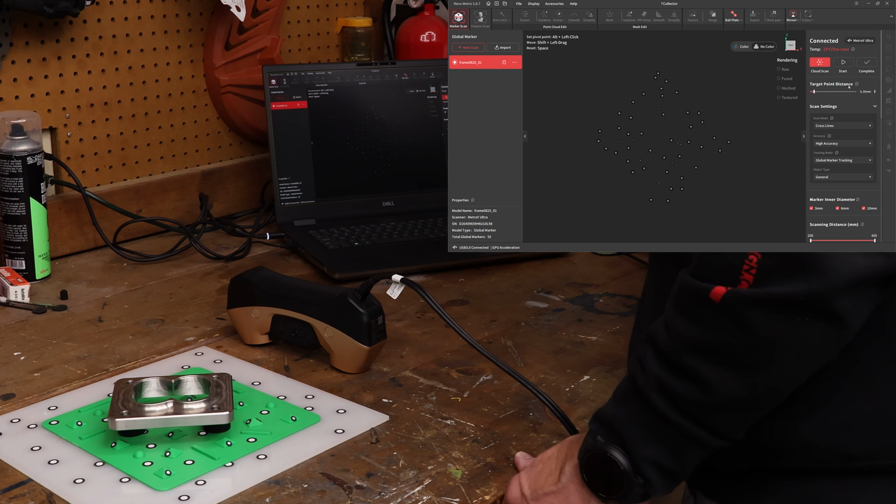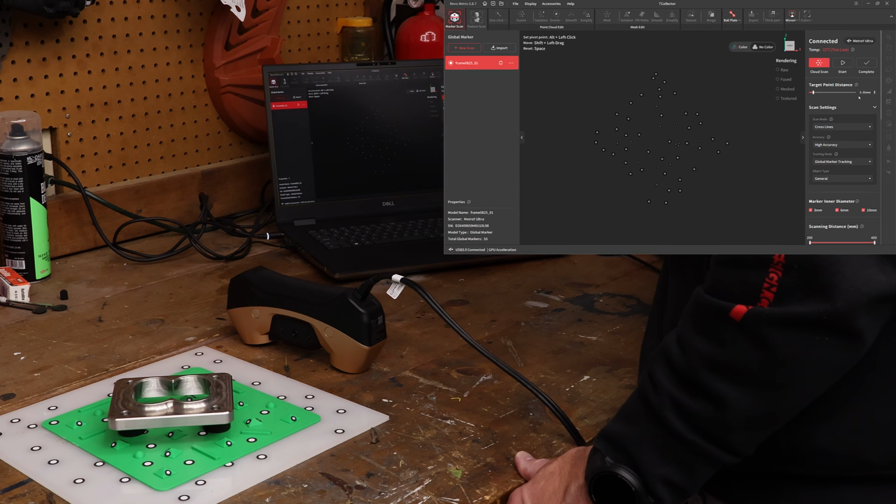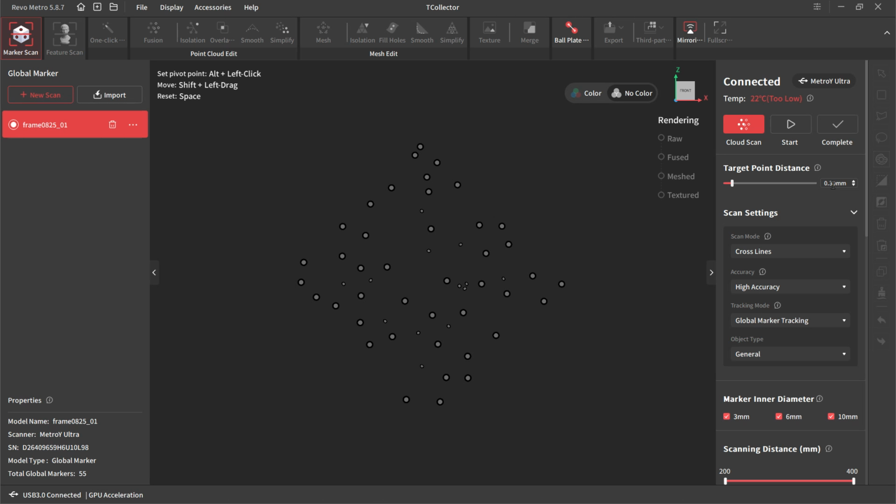Now, once it's complete, the next step for us is to double check our settings. I'm going to be using a target point distance of 0.3. That's kind of the standard. If you go lower than that, then it's going to take longer to get the scan on the screen to change colors. If you go higher than that, it'll change colors and scan quicker. It doesn't necessarily mean that you're going to get a good or bad scan. It just is going to indicate how long it takes before it tells you you've collected enough points.